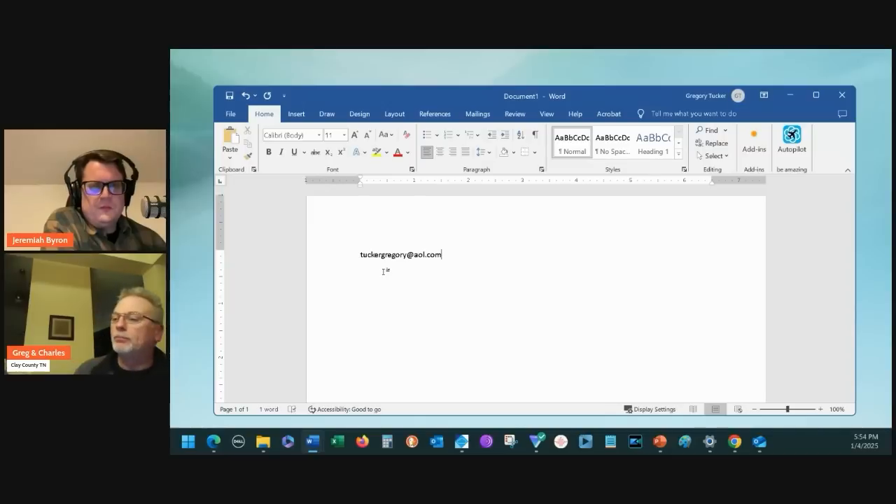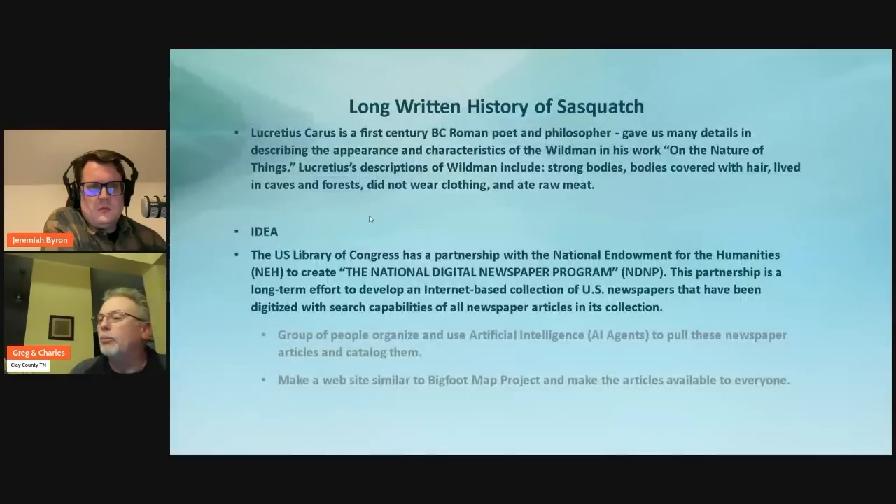Fantastic. And one other thing that Charles and I have talked about, we've both done a lot of research, and one of the oldest accounts of Sasquatch comes from Lucretius Carus, the 1st century Roman poet and philosopher, and he wrote a book, On the Nature of Things, and gave descriptions. At that time, they called them wild men, and they talk about them having strong bodies covered with hair, living in caves and forests, not wearing clothing, eating raw meat, a lot of the things that we hear today.